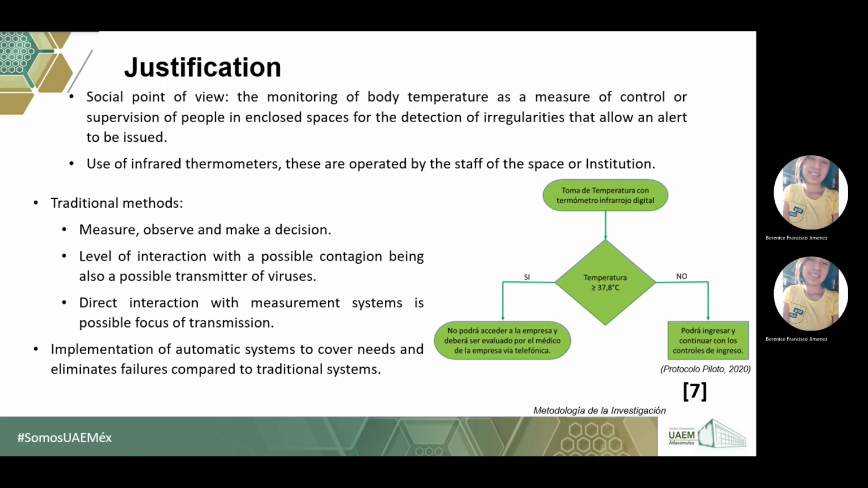From the social point of view, monitoring of body temperature is a control measure for supervising people in closed spaces, for the detection of irregularities, and it allows alerts. Infrared thermometers are used and operated by the staff of the space or institution. Traditional methods are based on measuring, observing, and making a decision.